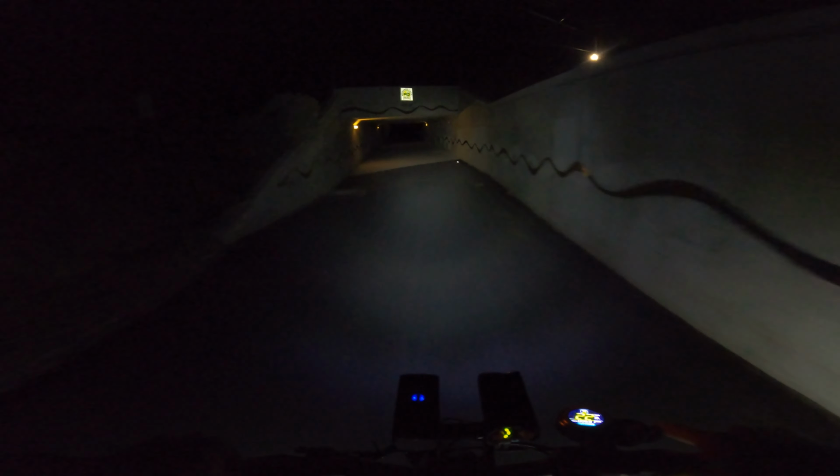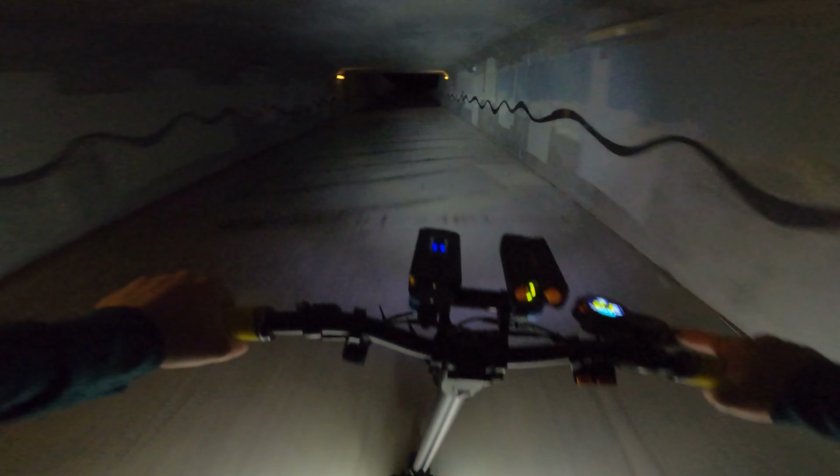For stuff like this, I assume I go down? I don't know. I've never ridden this part of this trail before. Looks like it splits. One can go under and one goes over. Oh yeah, it just meets up.